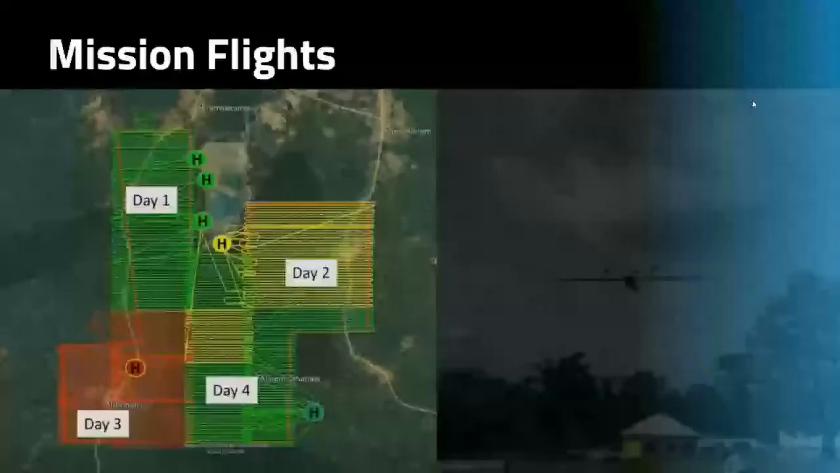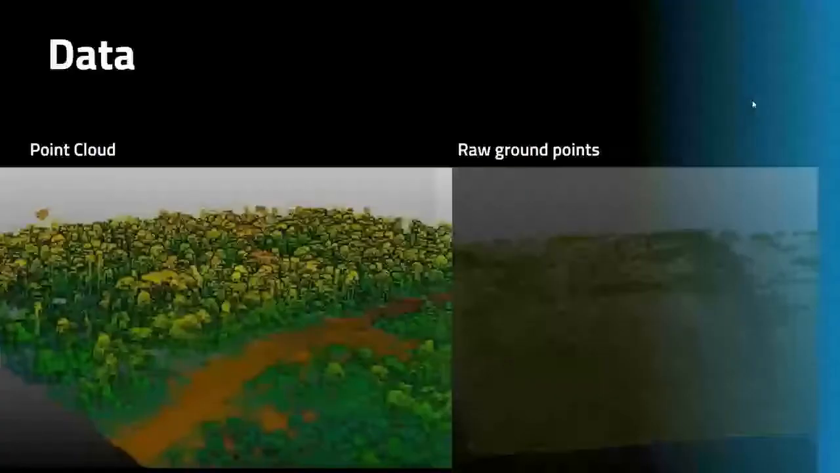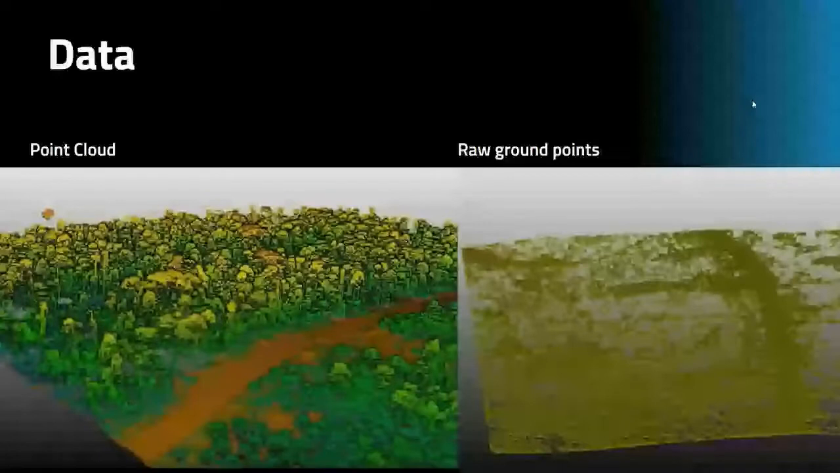So here's a really good picture showing day 1, day 2, day 3, and then day 4, where they basically covered all of it in only 4 days. Here's just a sample subset of the data, a nice point cloud and some raw ground points, so you can see the terrain data. Just a really, really small subset of the overall data set.